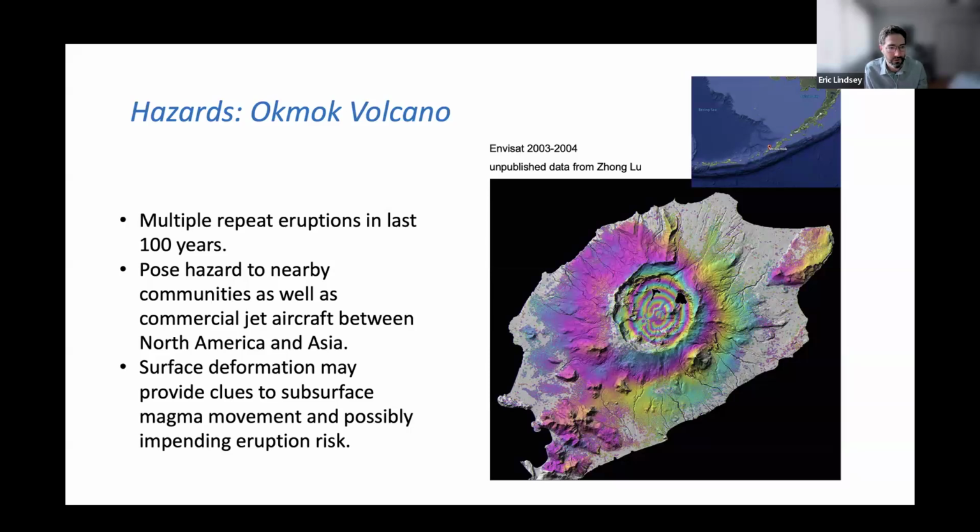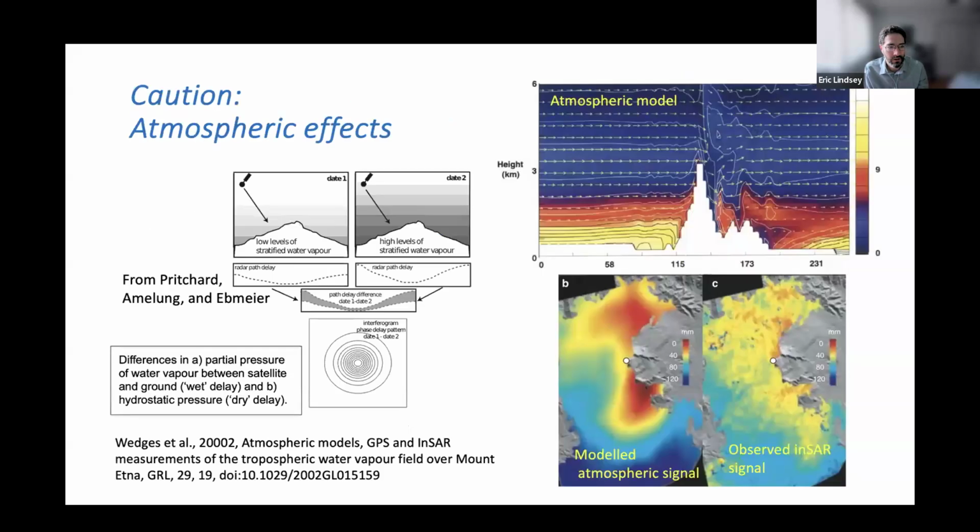So this is an exciting one. Of course, volcanoes are a sort of special case of topography, right? Where the topography is very pointed. And so they tend to get atmospheric artifacts as well. And I talked a little bit about this in my talk on Monday.